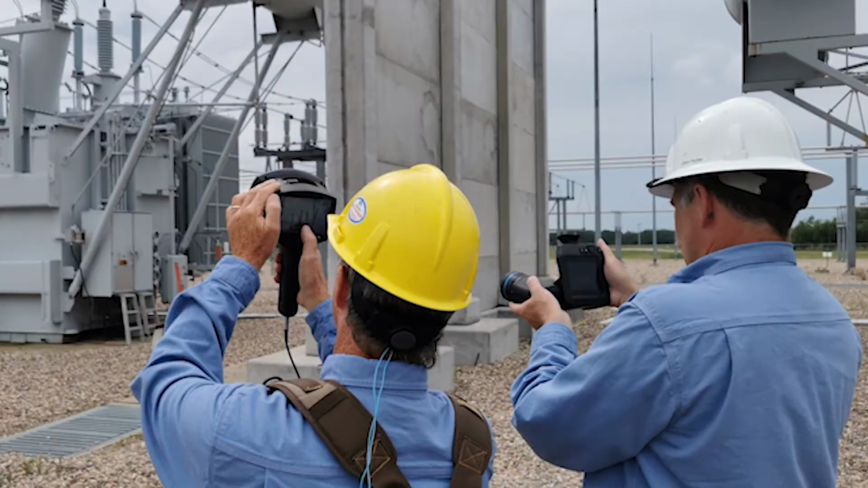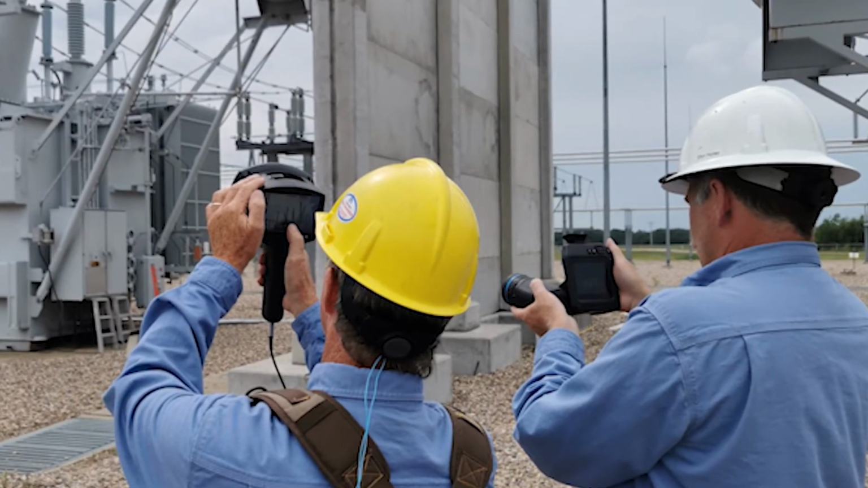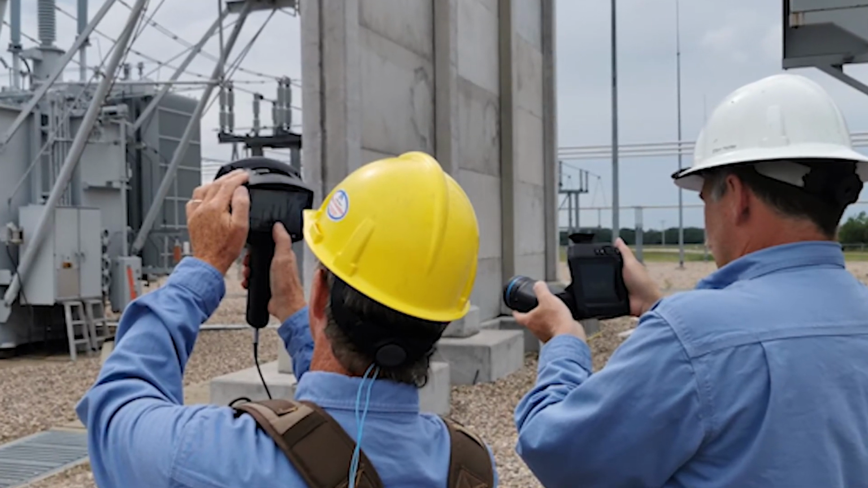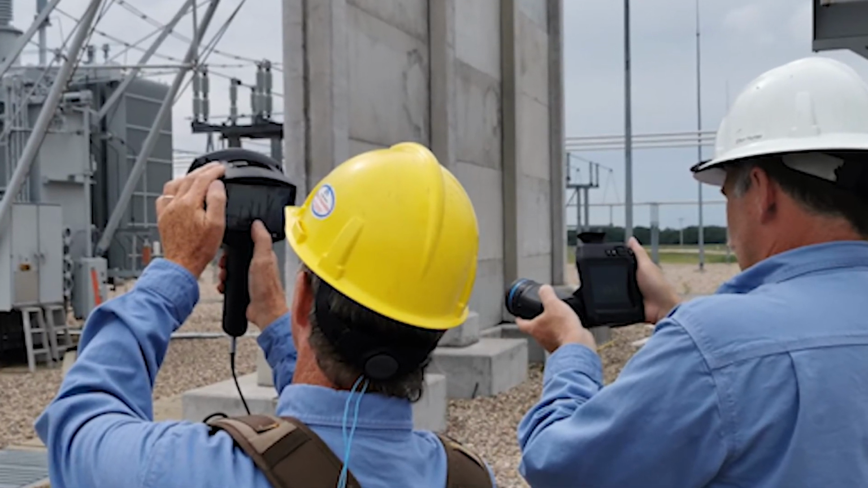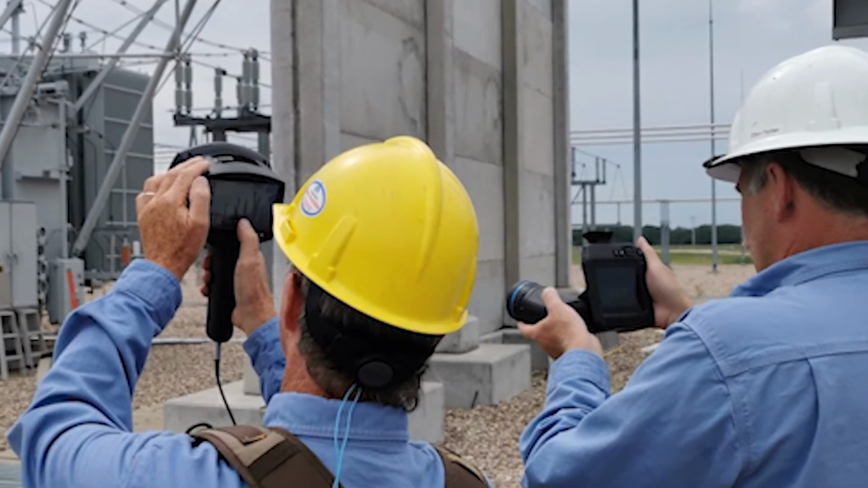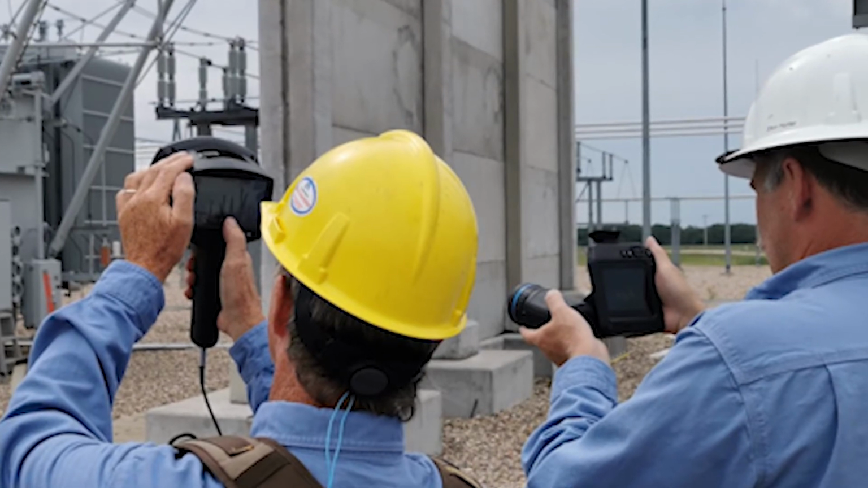Here is a picture of Rick and Elton. Elton has the GS77 and Rick's got the SI-124. This is Transformer 1. It has approximately 110 megawatts on it at the time. The transmission voltage comes in at 240,000 volts and goes out at a voltage of 25,000 volts out to the area. We are looking for infrared hotspots and corona issues and documenting them for future reference.